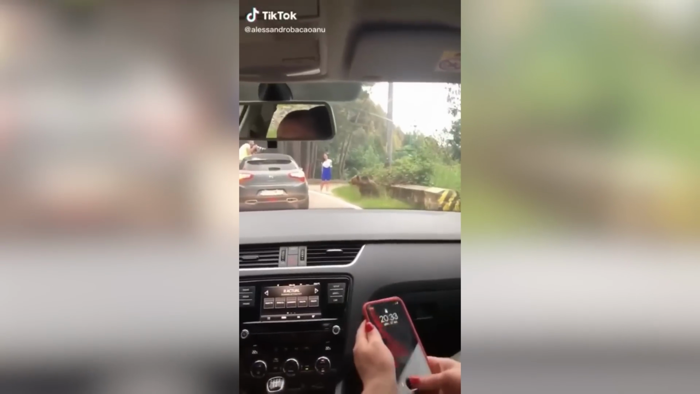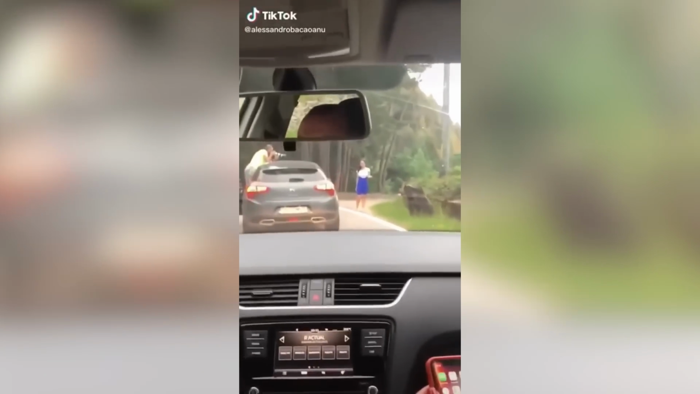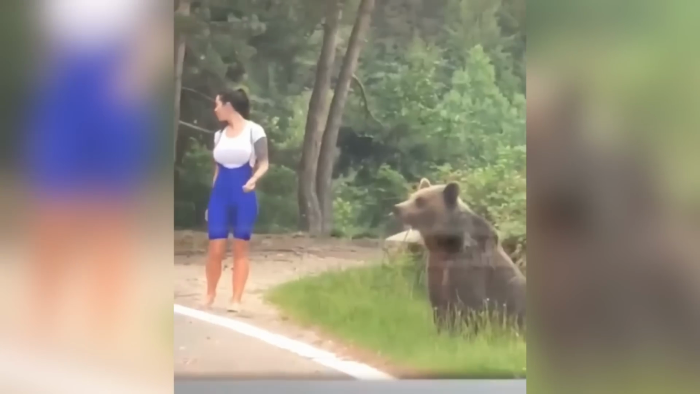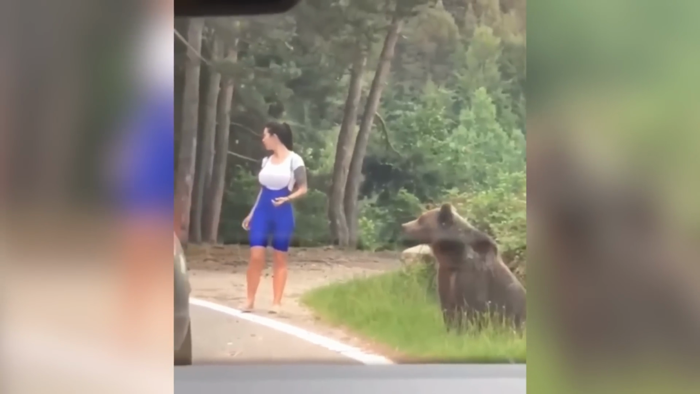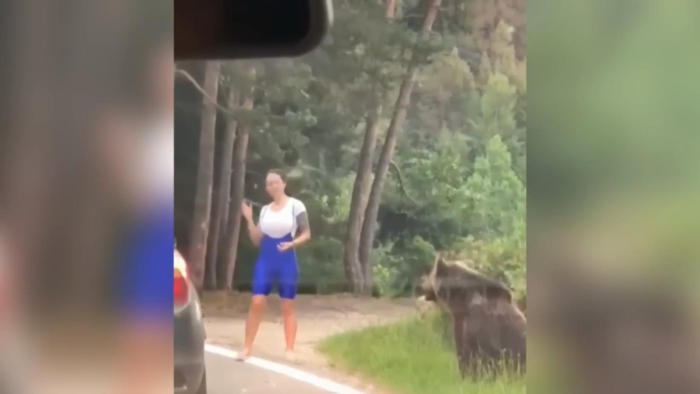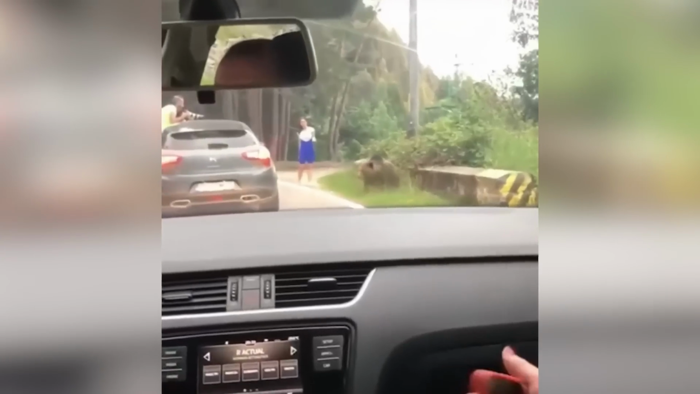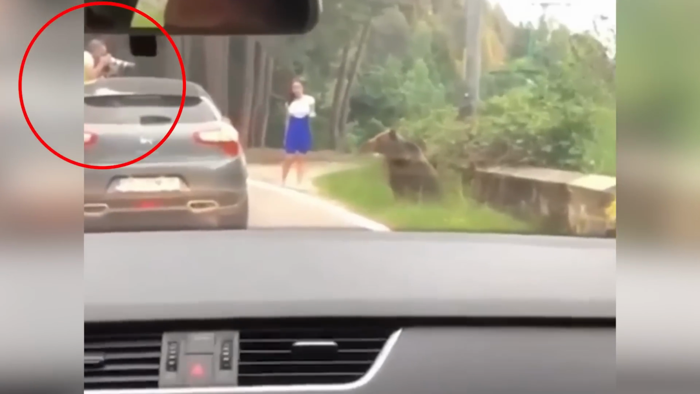This recording is showing one of the worst things one can do when seeing a bear. Approach it for a picture. The lady in question wanted to look fancy on her Instagram, posing gracefully together with one of the deadliest creatures in nature. The photographer looks really into it, as we see him leaning on the car with a really big camera, as if they were ready to have this photo shoot.